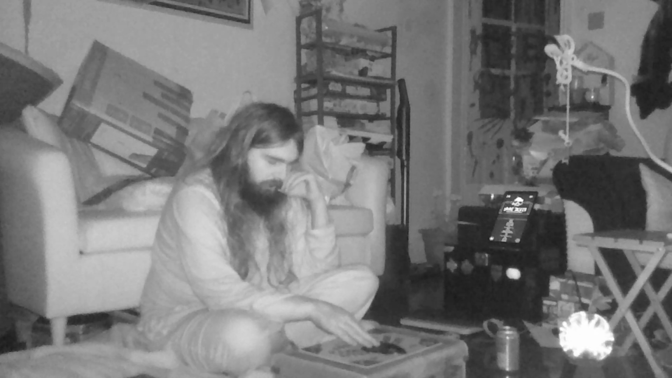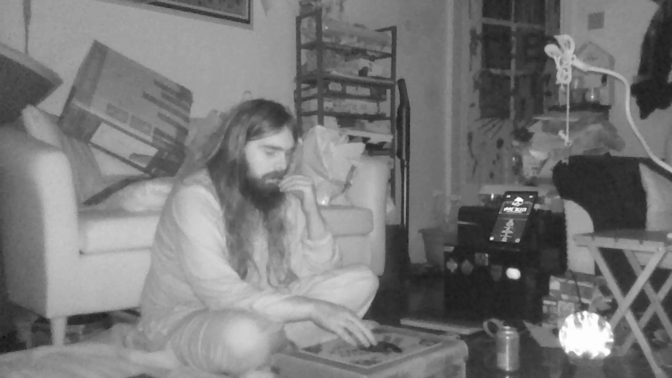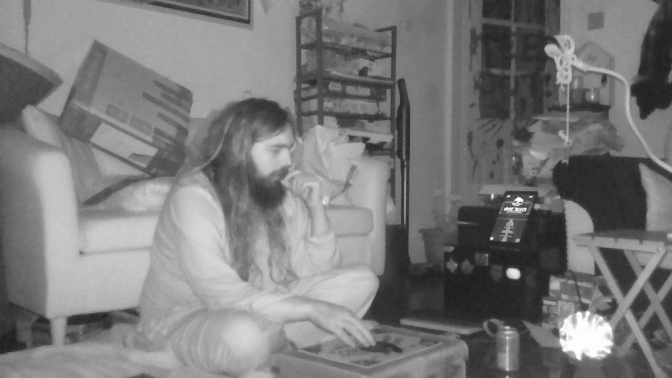See, that was weird because I don't know whether or not, because I feel like I had the planchette like that and then it just kind of went like that. It was weird, like it came towards me a little bit, but I don't know.